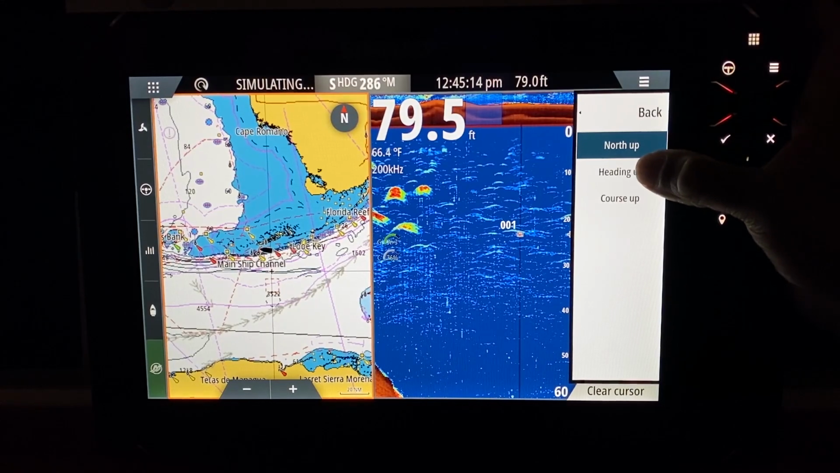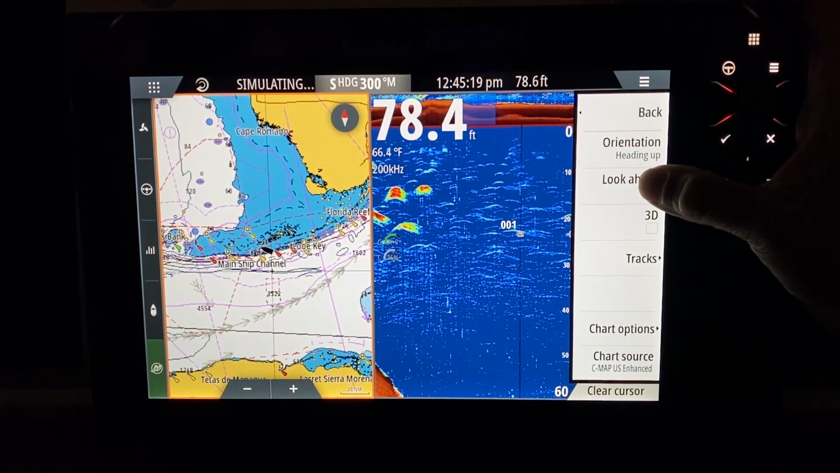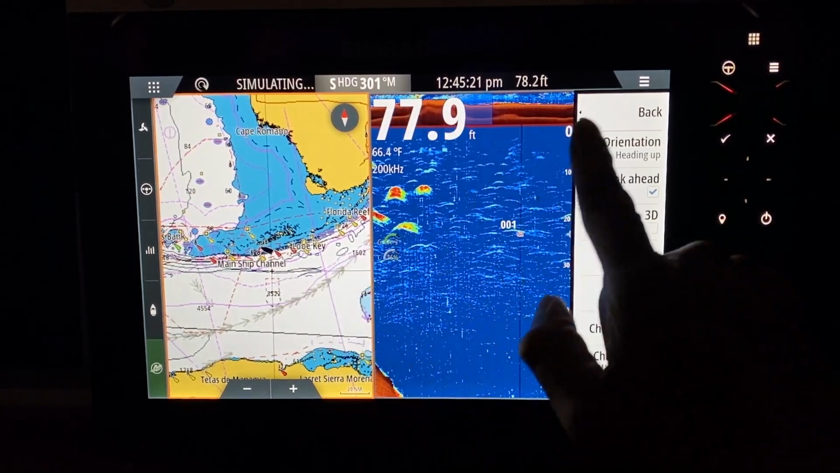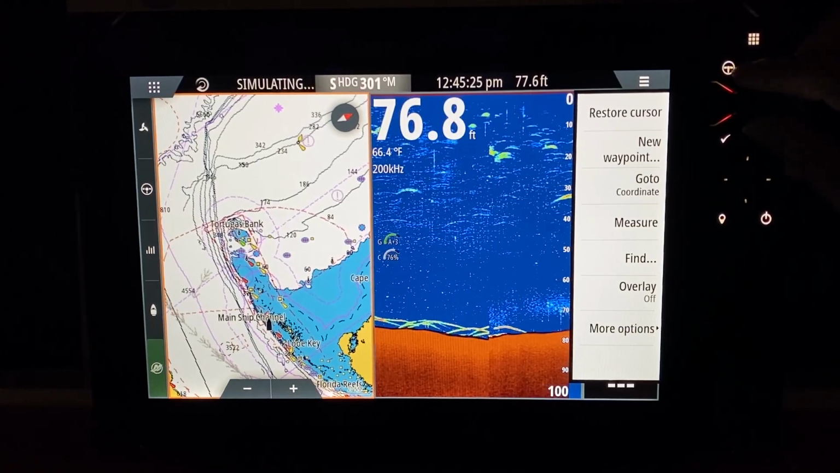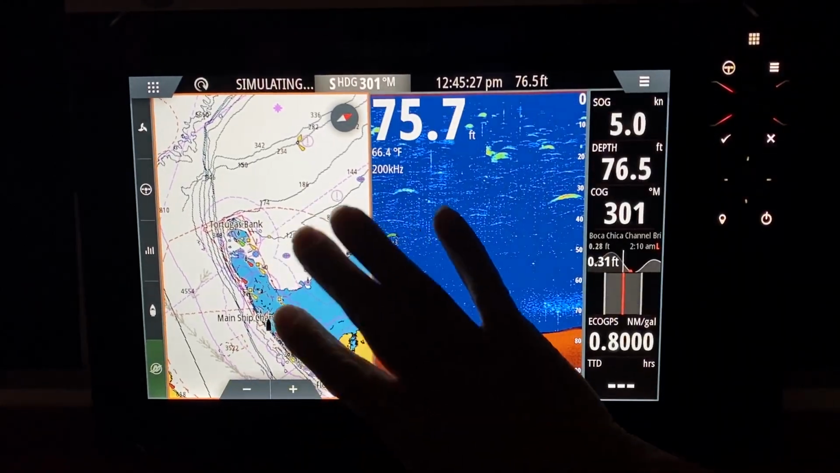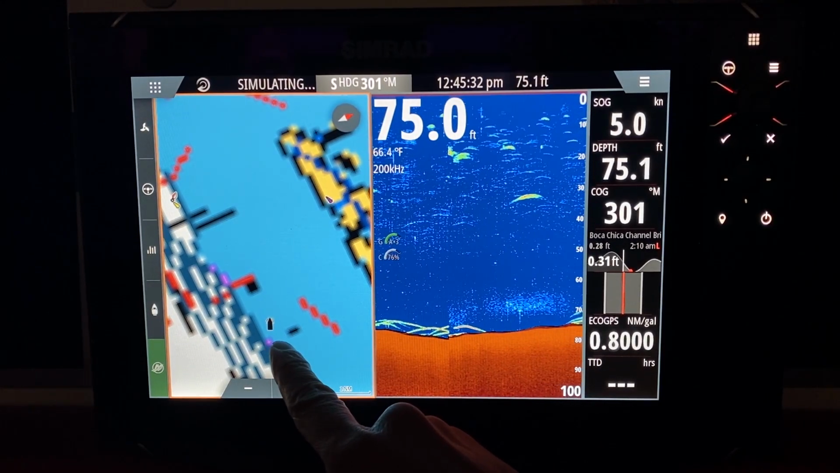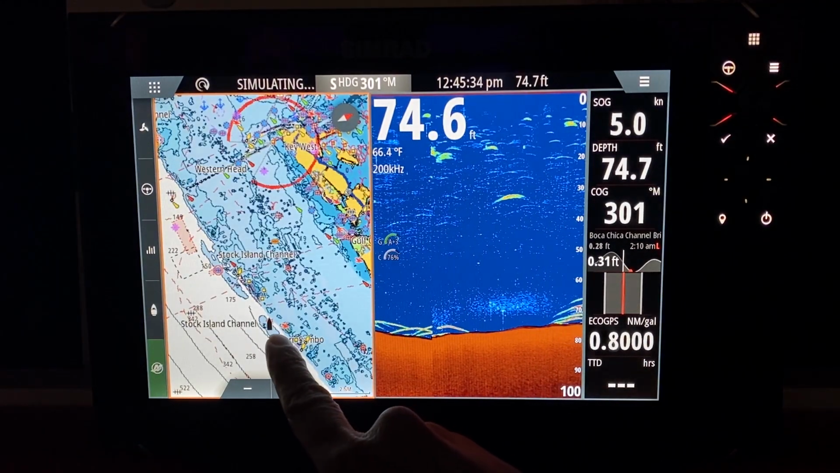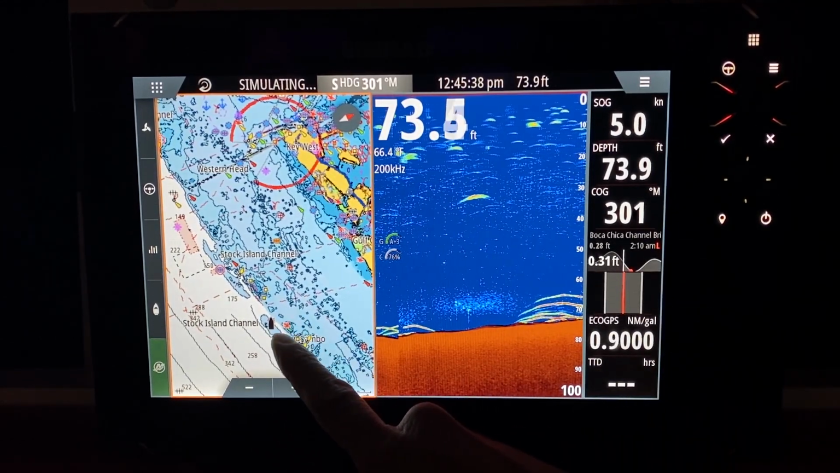Orientation, I prefer heading up, which is the way car GPSs work. And when we do heading up, we put look ahead. Look ahead, when you clear the screen, locks you on the bottom of the screen, and when you zoom in and you turn and drive, the boat moves, you always stay in the middle of the screen. Okay, this is very important. So this is heading up with look ahead.